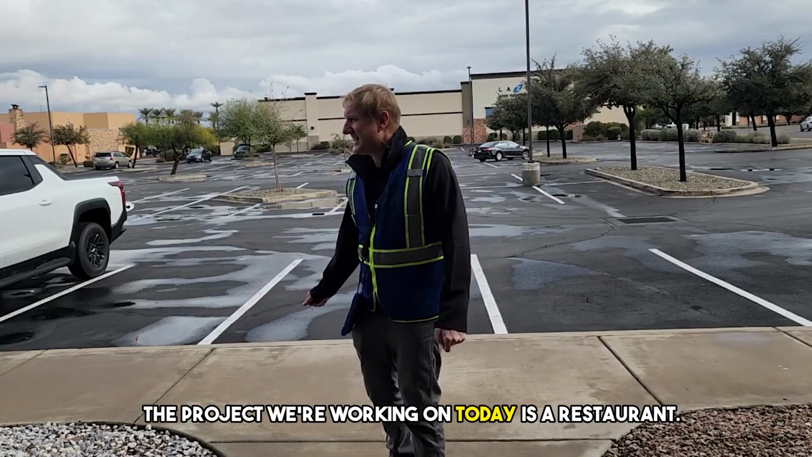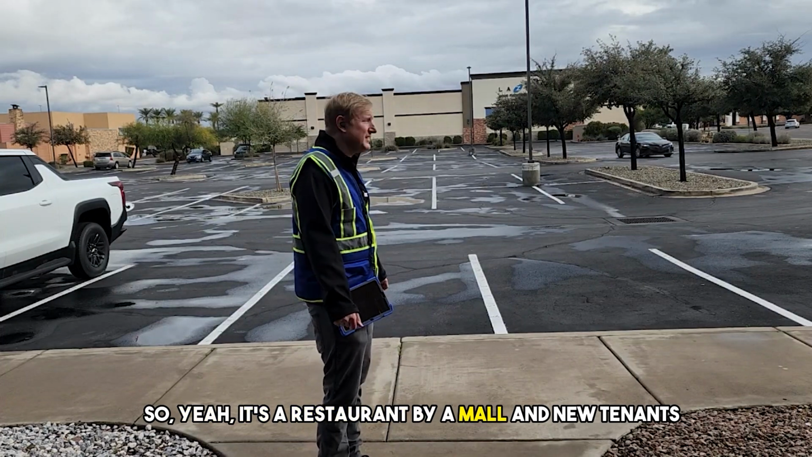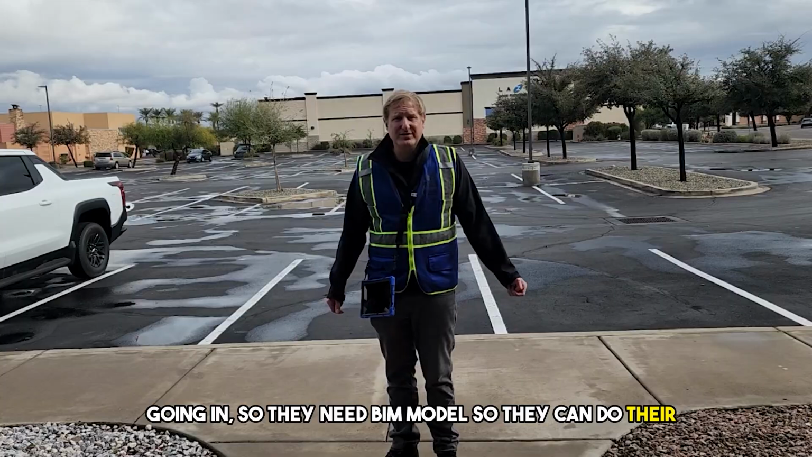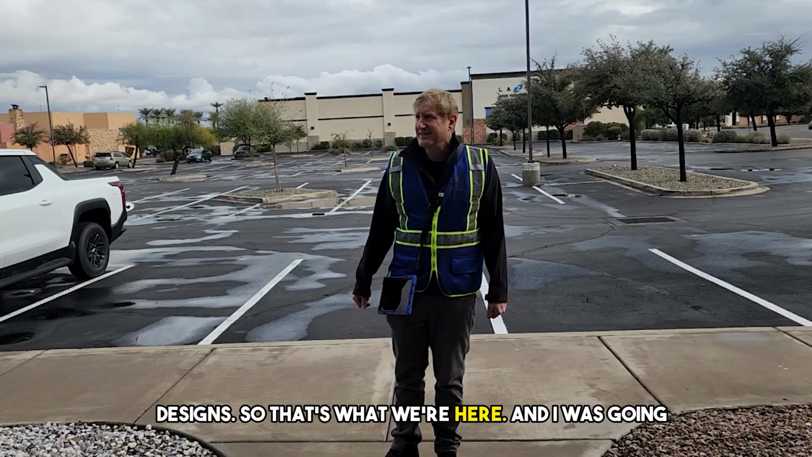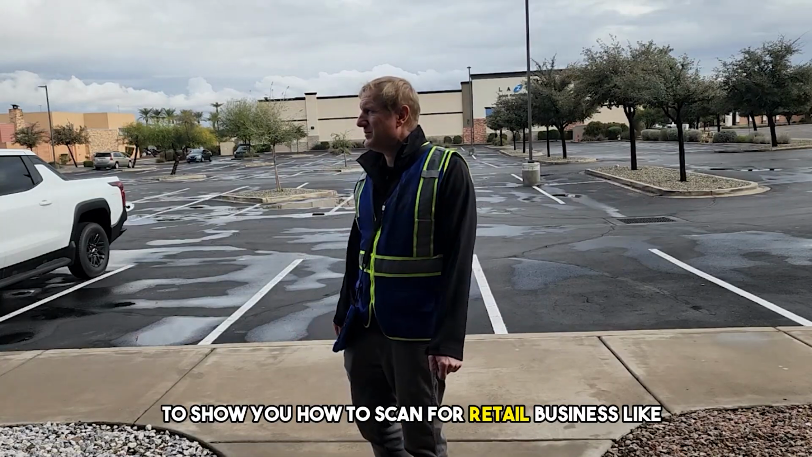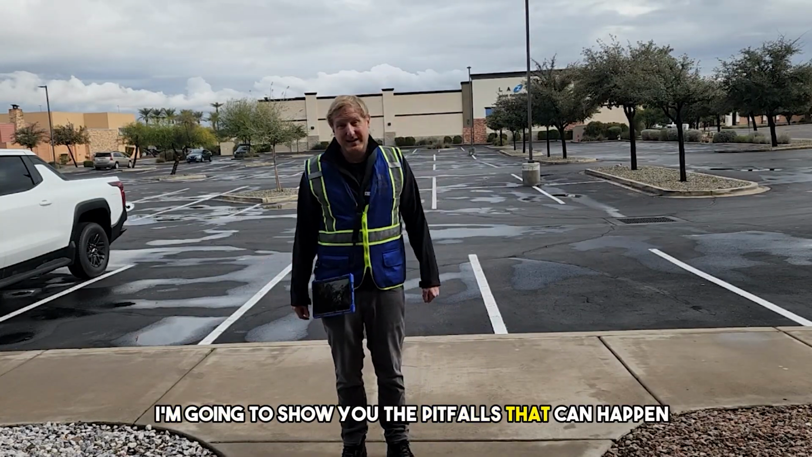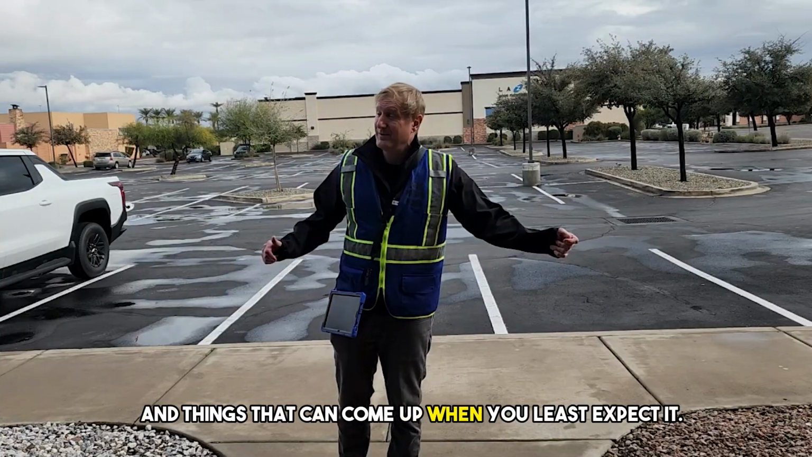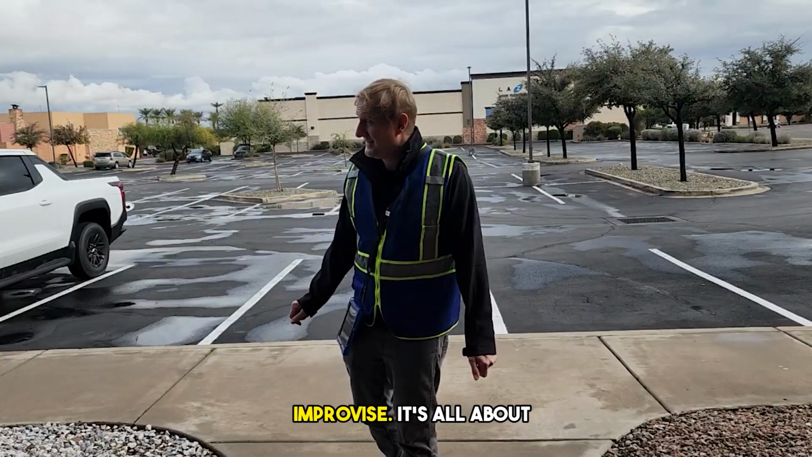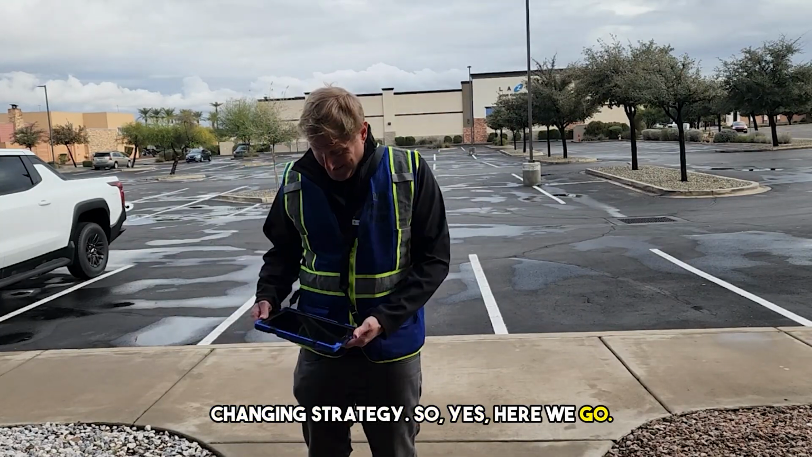The project we're working on today is a restaurant by a mall. New tenants are going in, so they need a BIM model so they can do their designs. I was going to show you how to scan a retail business like this, but instead I'm going to show you the pitfalls that can come up when you least expect it on these jobs. You've got to improvise. It's all about changing strategy. So here we go.